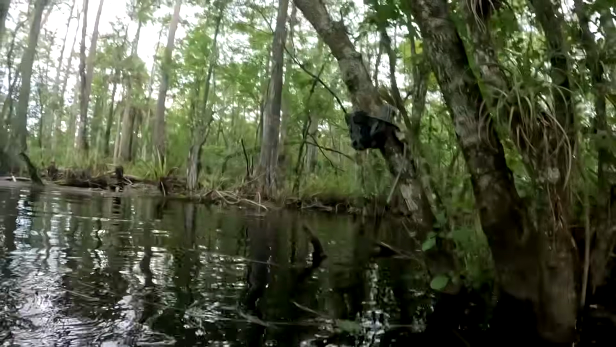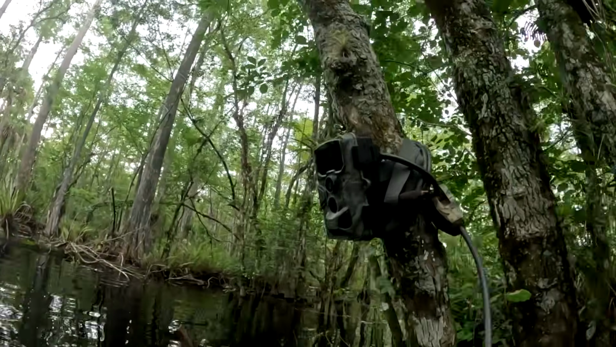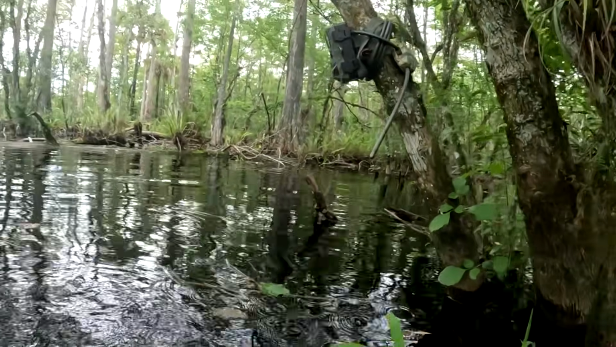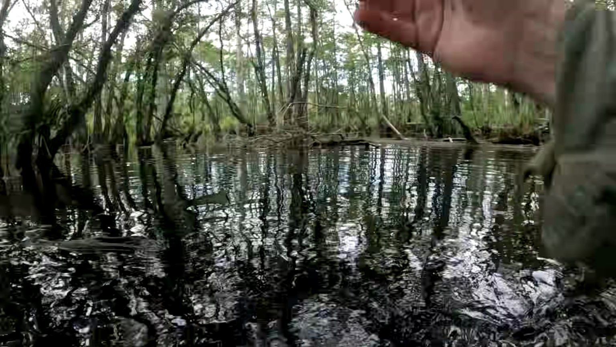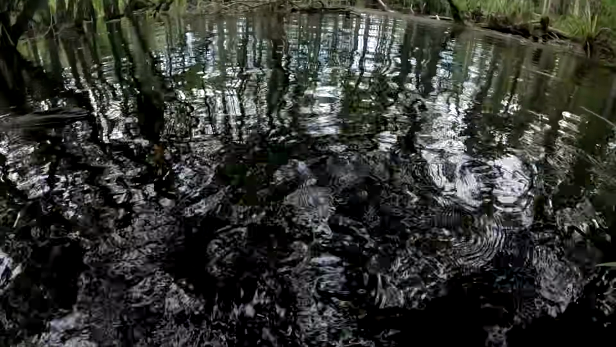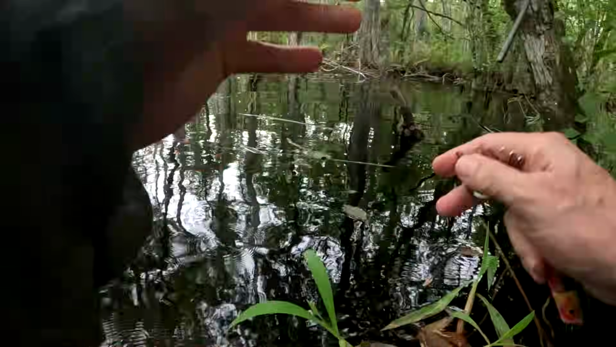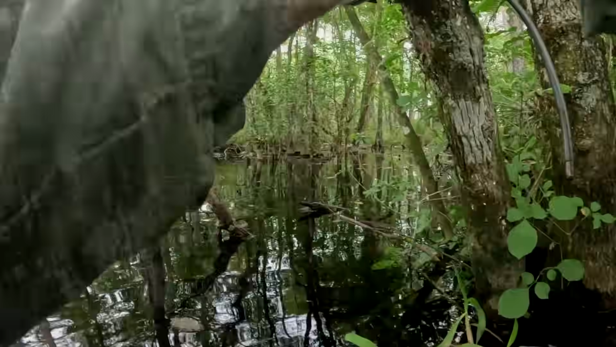Here's the camera right here. So when I set it out, I said that I did want to see what would happen when the rains came and it filled up with water. Well, it sure did. I'm standing here now. It's up to my boy parts. So I definitely wasn't expecting this. So I have to move this camera for sure.